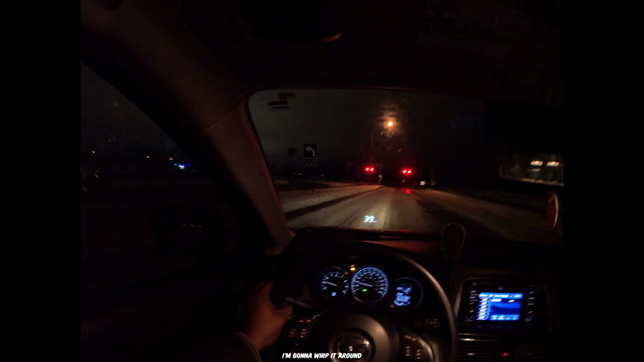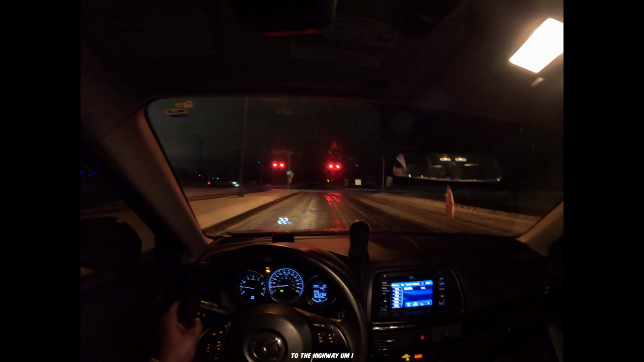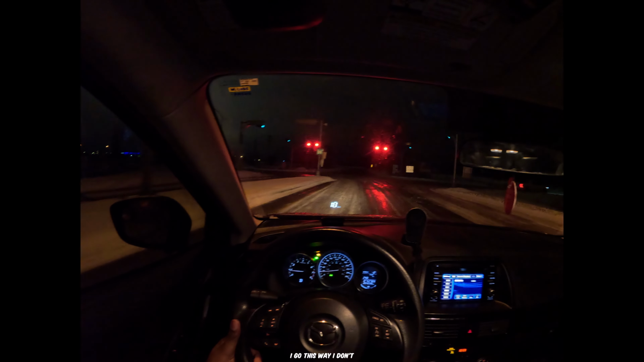Alright. I'm gonna whip it around. I think this is the way to the highway. I think I go this way. I don't even have my map or nothing. I'm just hoping it's this way.